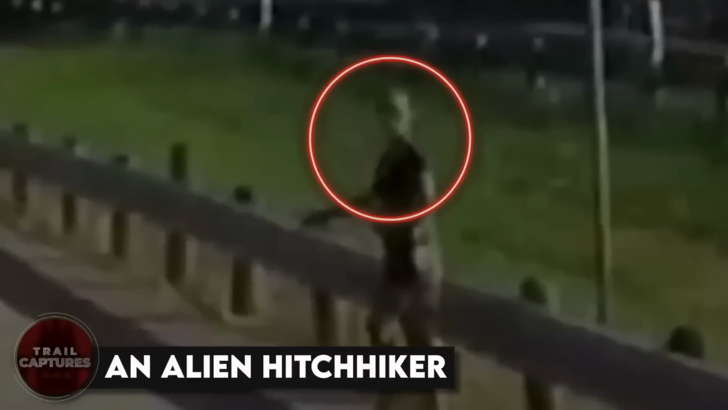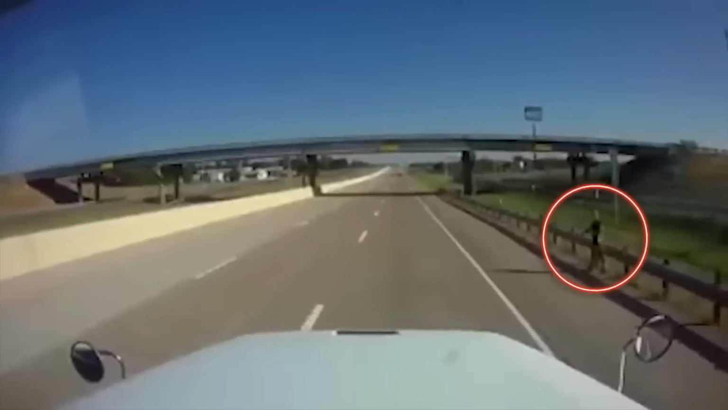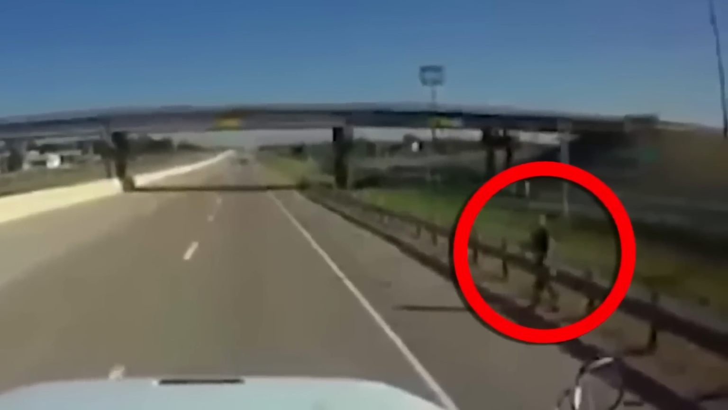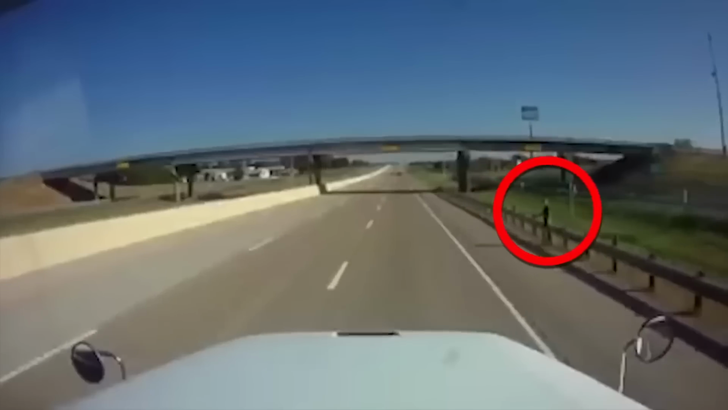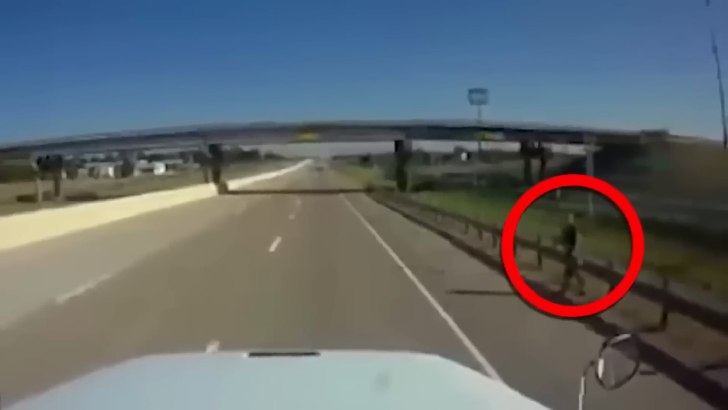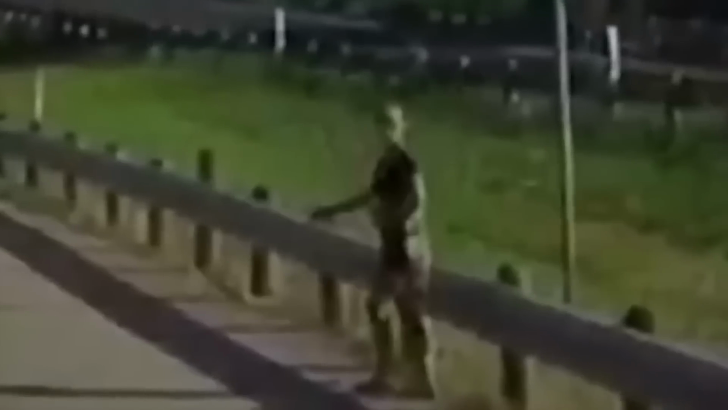An alien hitchhiker. While going about his usual routine, this truck driver caught something super creepy on his dash cam. And if you watch the video at regular speed, you might miss it. But if you slow it down a bit, you'll spot a strange figure standing by the roadside. What the heck was that thing? Some folks are saying it's an extraterrestrial, but others are calling it a hoax. But even if it was staged, it's still enough to give you the heebie-jeebies.